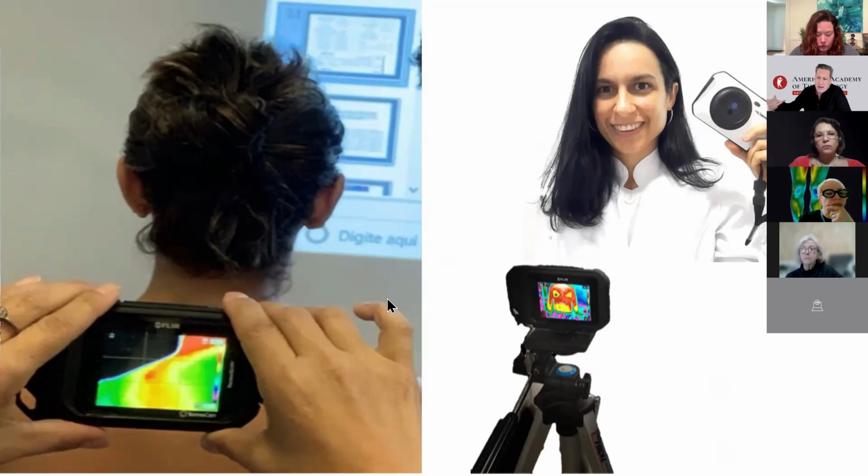It gave doctors the freedom to use thermography in any setting. And veterinarians quickly embraced the portability as well. And now I can see my patients face to face, up close, and examine them at the same time. So I can have the camera in one hand and touch the patient with the other hand very close to them, because the lens of this equipment is different from the lens of the big ones. So everything is very close, and the doctors become closer to the patients, understand better what they are feeling at that moment.